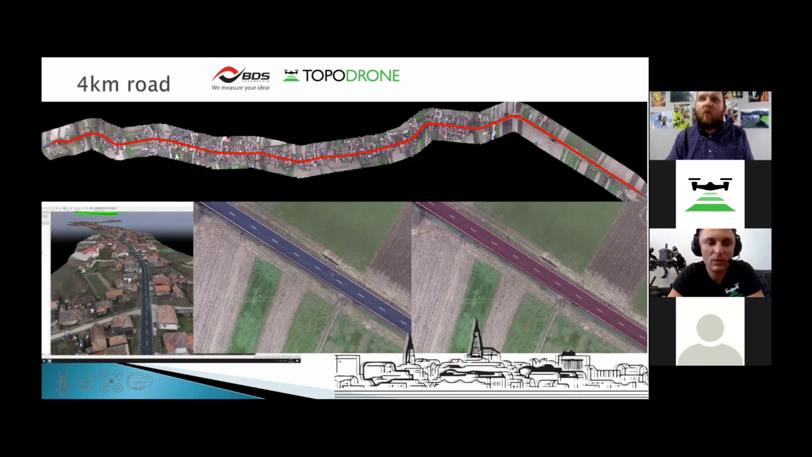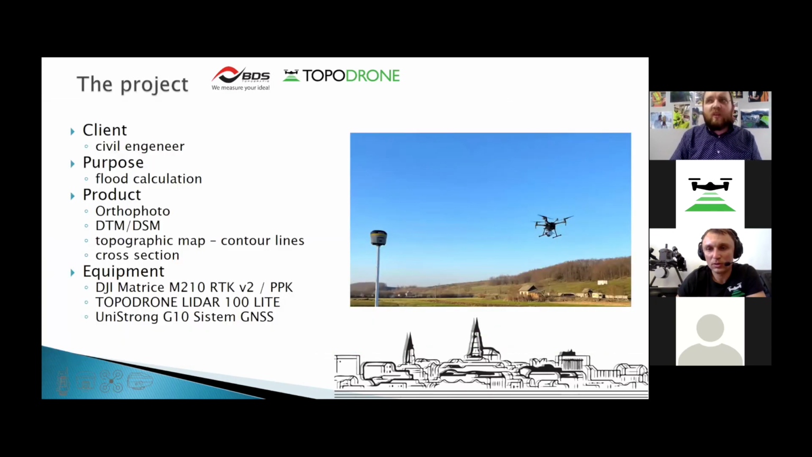Here you can see the 4 kilometer road, but it was not only photo and 2D data. Some jobs require a 3D point cloud or something like this. The next equipment I have for you is LiDAR 100, which I install on a DJI Matrice RTK, but I upgraded with the PPK solution.